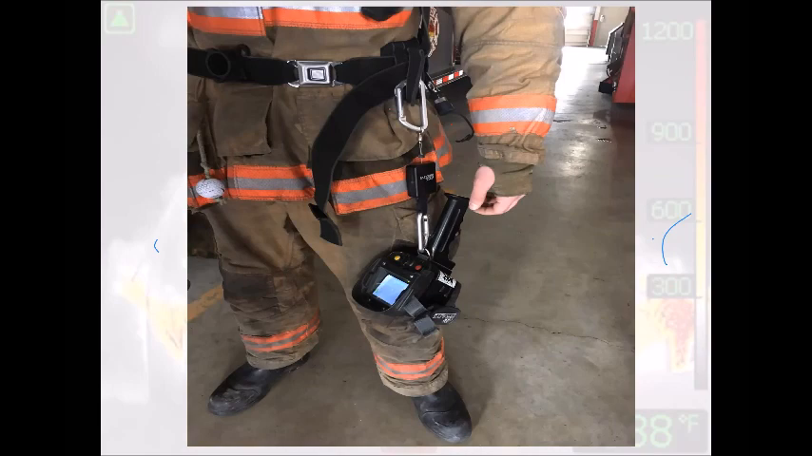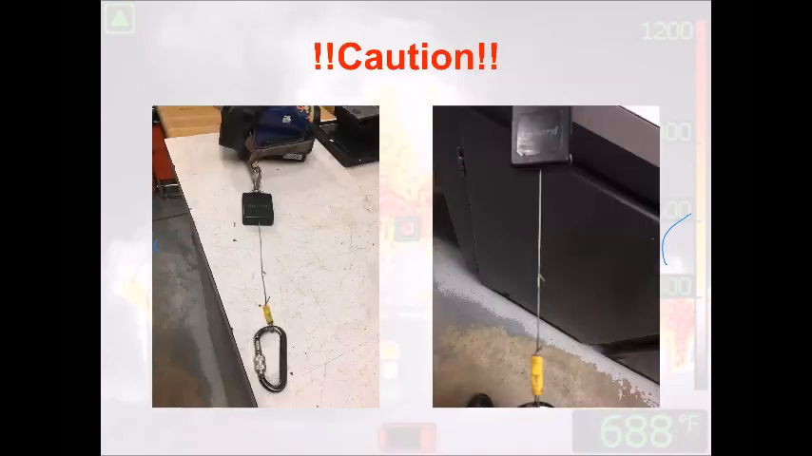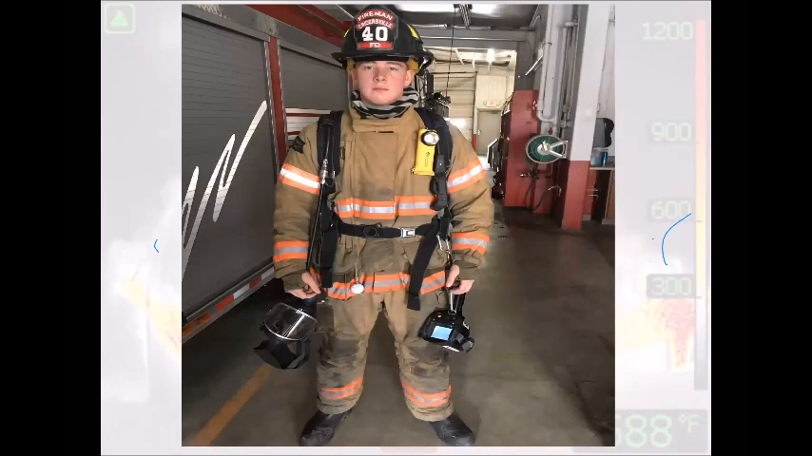I don't like how these are non-locking carabiners. Those are fireman wire trap getters. You might get yourself snagged in that situation there. This was one that we had at work a while back on our old cameras. The retractable was done. It didn't work anymore. It was frayed. We took them out of service. They weren't any good.